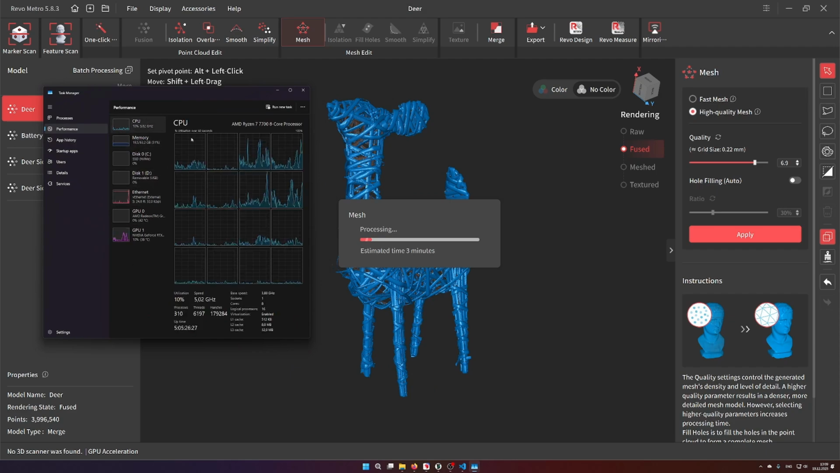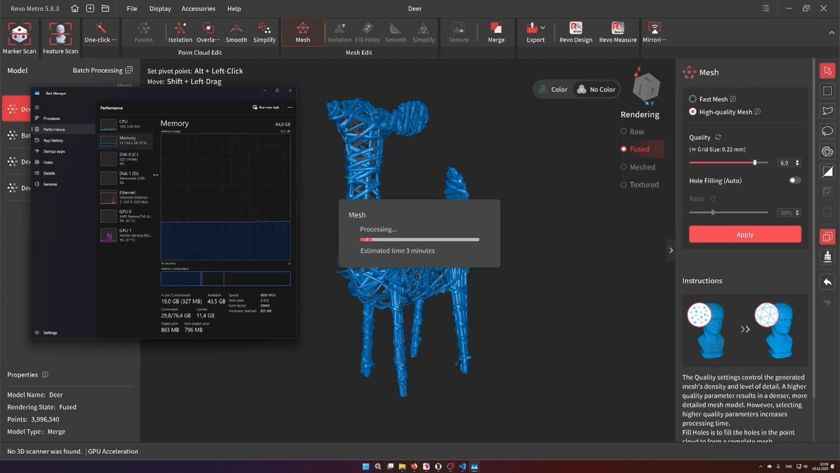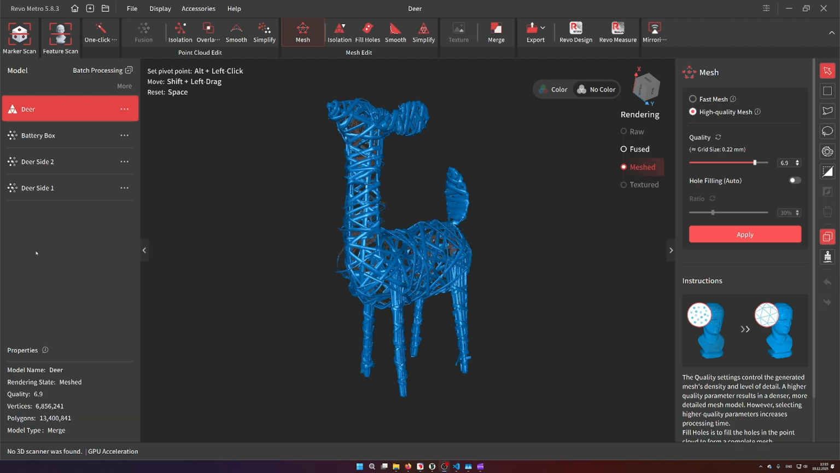Currently the CPU usage is climbing a bit, and you have like 20 gigabytes of RAM used. For the Revo software, it is actually quite conservative with the used resources. So I will run the meshing through, and then we will be back in a few minutes when it is finished.